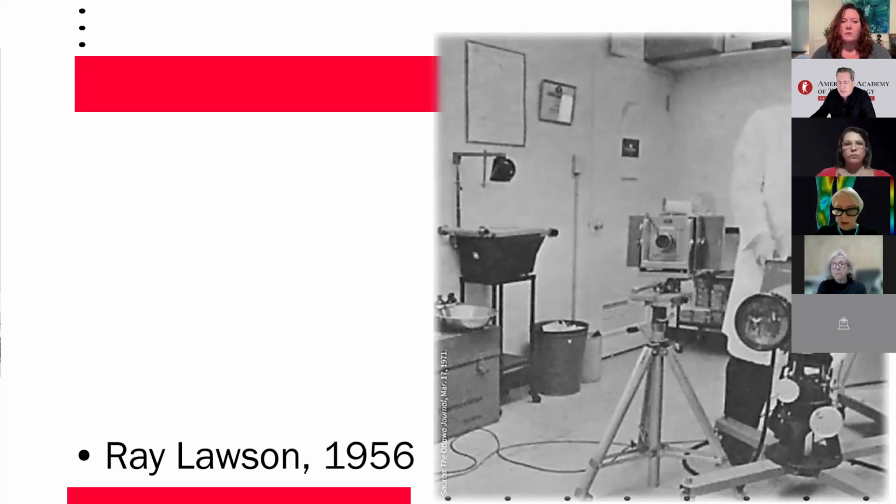At that time, in 1956, this breakthrough suggested that breast cancer could be detected by measuring heat, offering a non-invasive, very interesting alternative to the often inaccurate surgical biopsy.